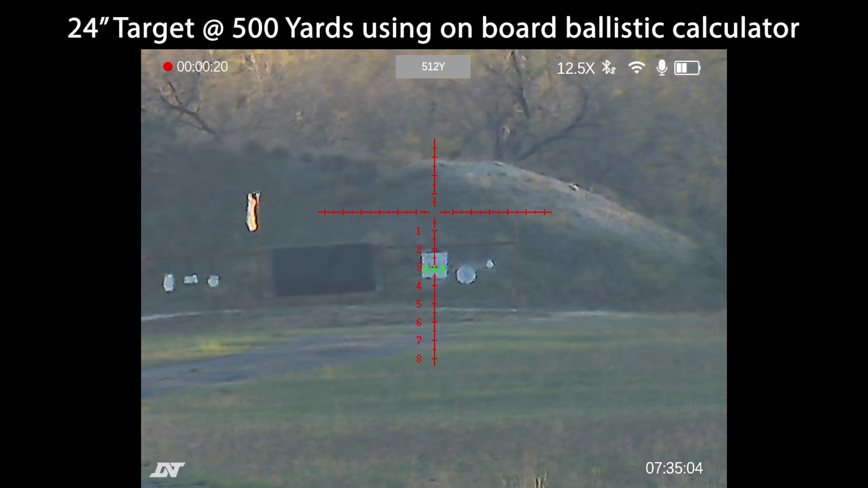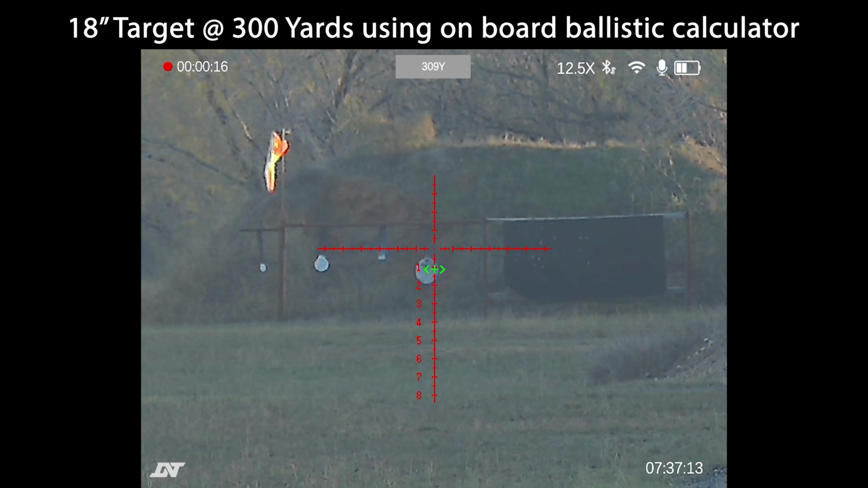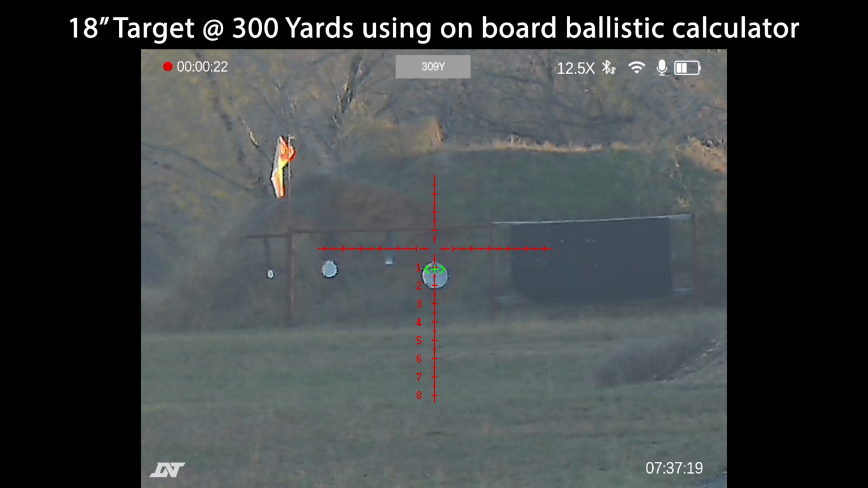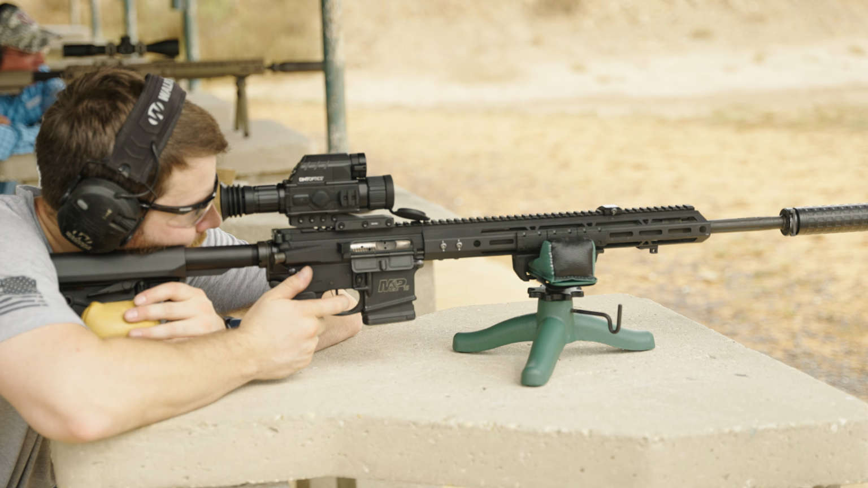In addition to that, it's kind of paired to the digital side. This thing does have an onboard ballistics calculator. Every ballistics calculator is only going to be as good as the information that you put into it. So part of the reason why this video was a little delayed is I was trying to get a hold of one of those Garmin chronographs, which everyone using them says are pretty good and accurate. So I can get realistic, accurate ballistic data fed into this guy to then test it and give you guys some feedback. And for the most part, it's fairly accurate.